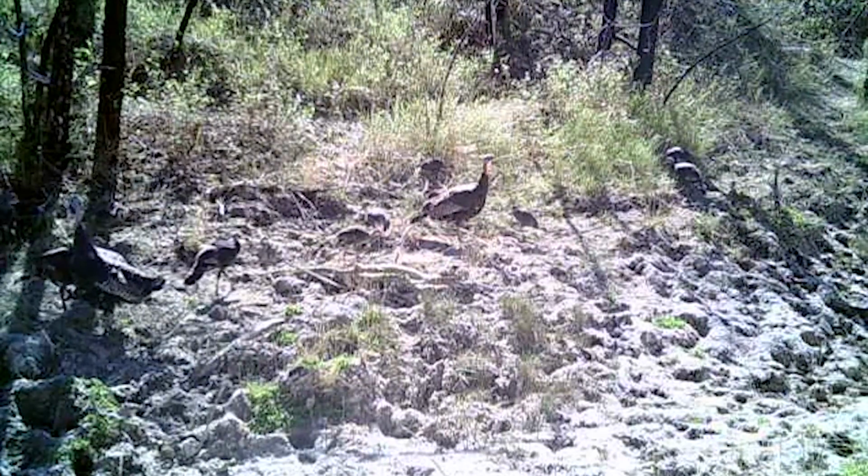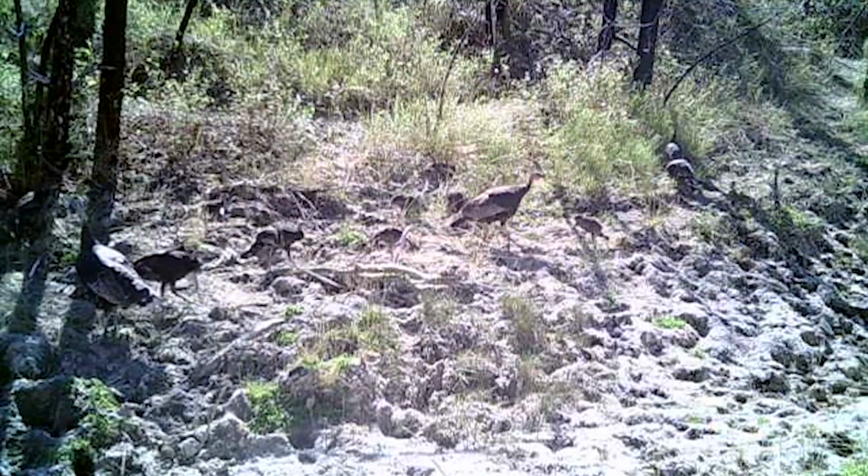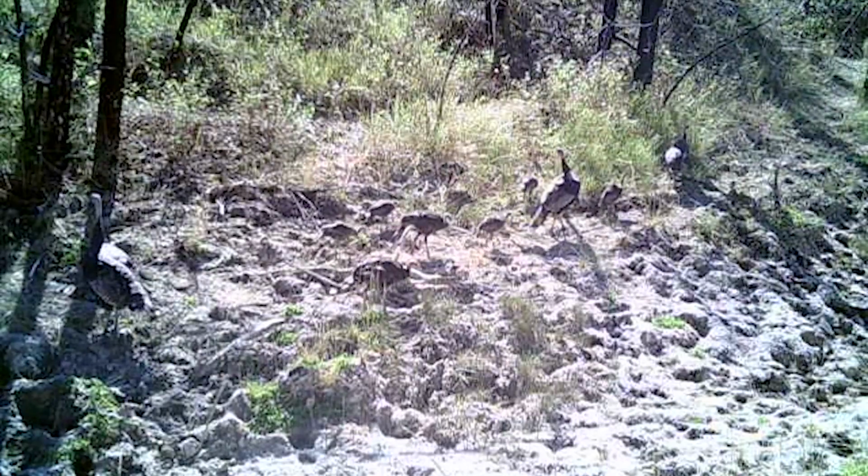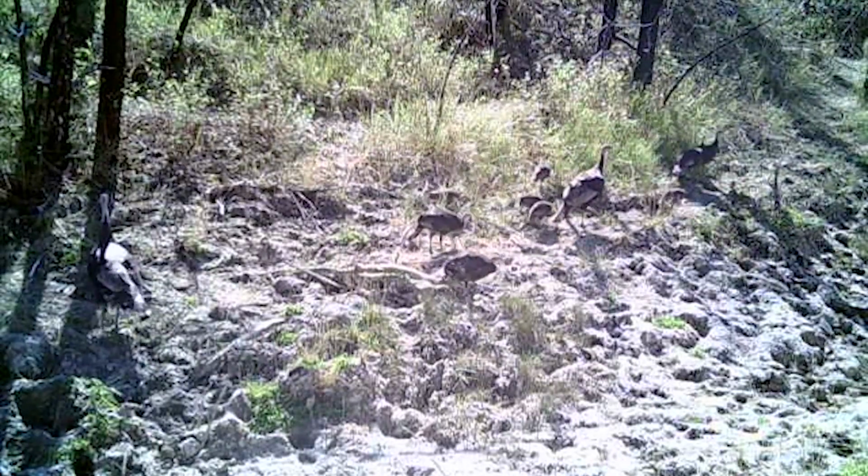Here's another, looks like 2 hens, 1, 2, 3, 4, 5, 6, 7, 8 poults. Oh, 9. Yeah, it was just awesome to see turkeys doing well.